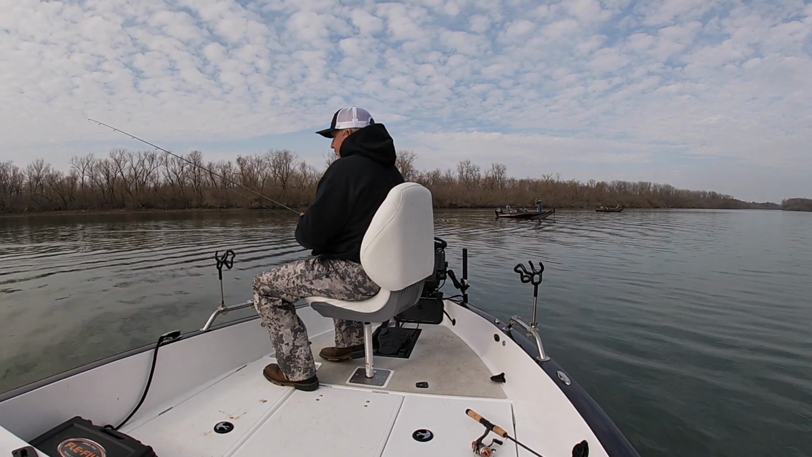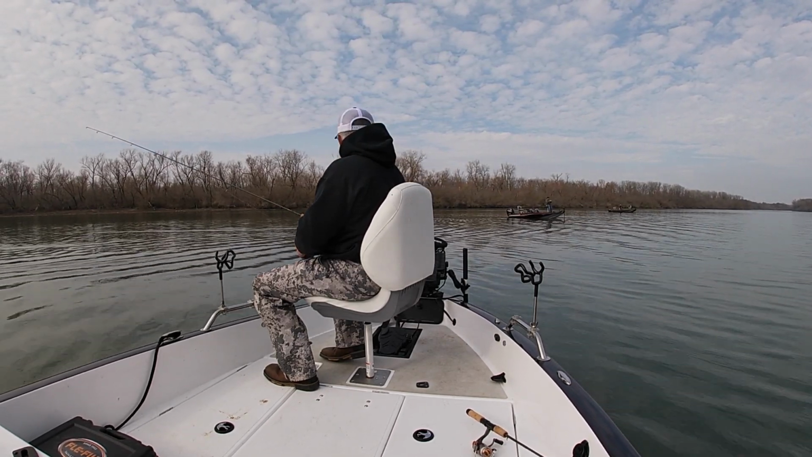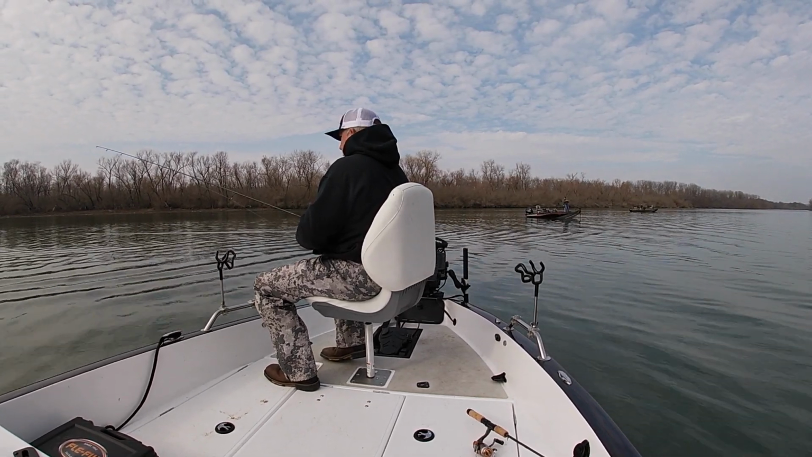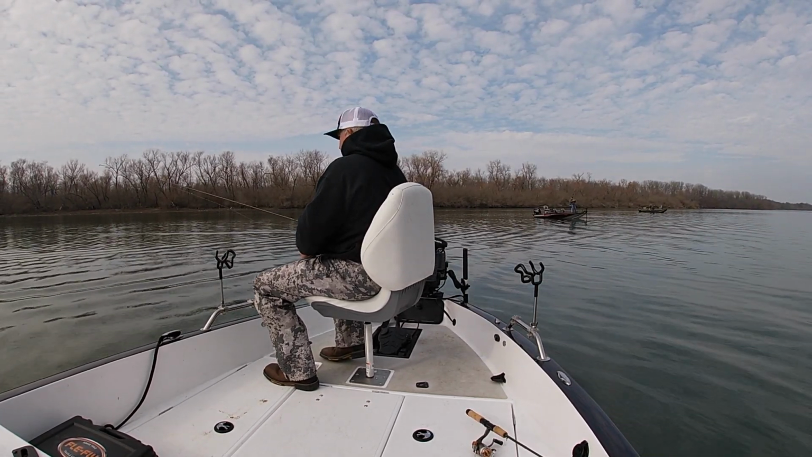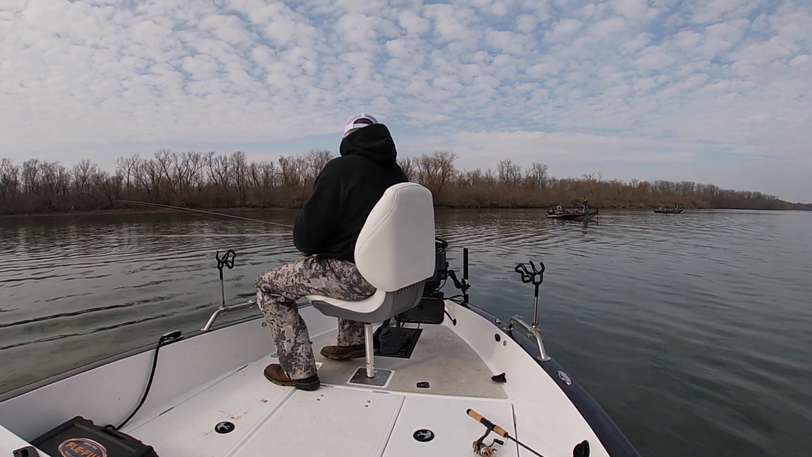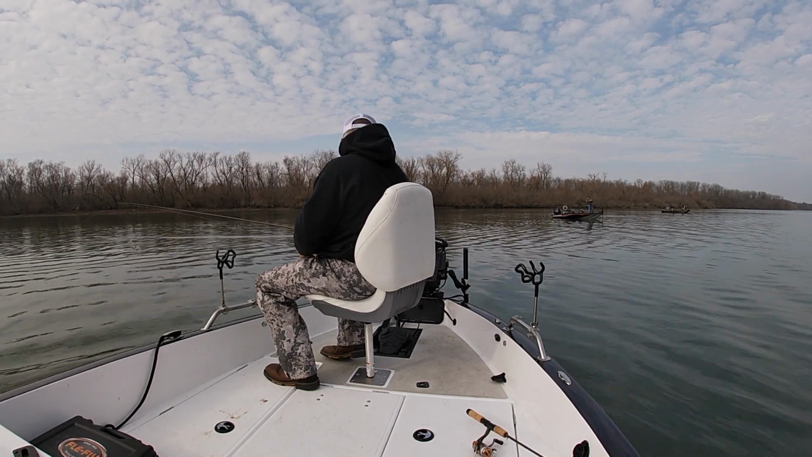So again, you need to make sure that you have different setups for different days. And it just happened that the fish were not really feeding casting as well as they were dropping into the vertical structure, which I'm getting ready to do.